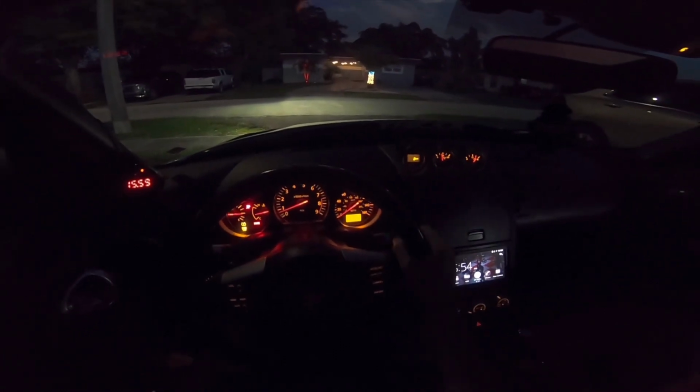Now I can take it to car meets. Hopefully there'll be car meets coming soon. I don't know if I'm gonna be racing since I don't have hook pins for it.